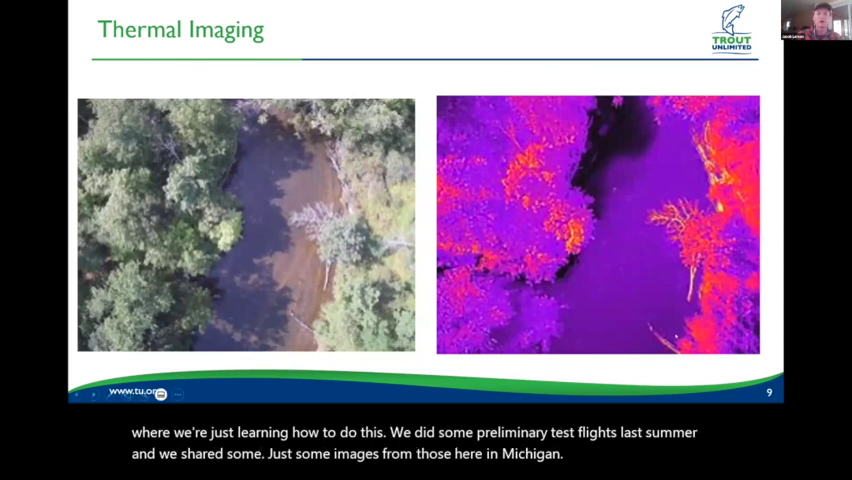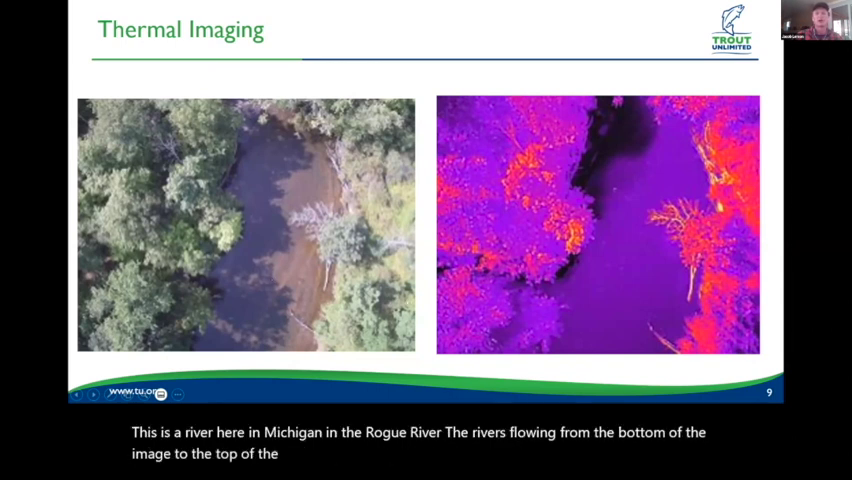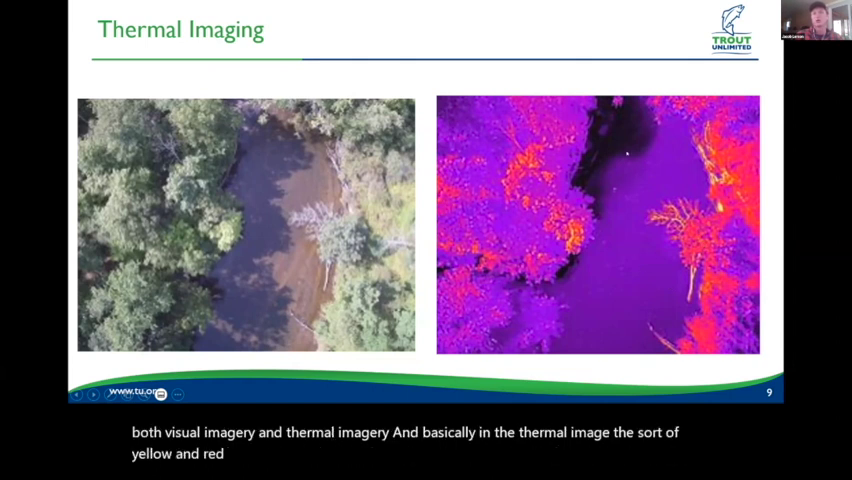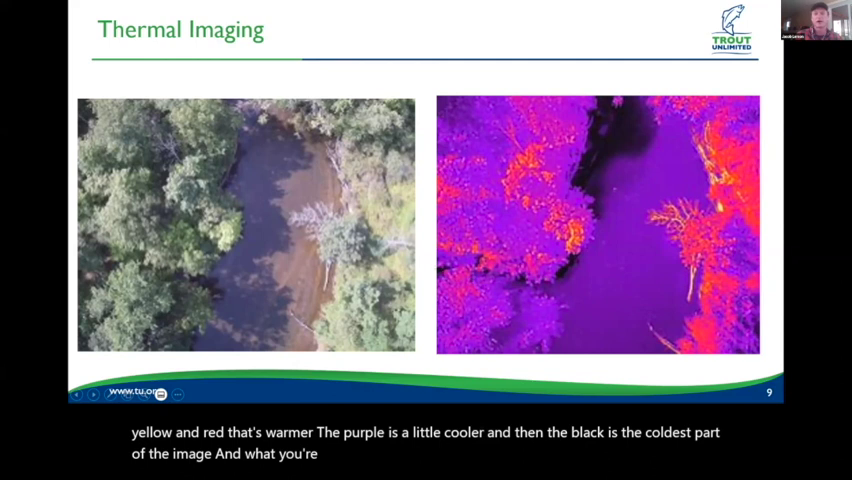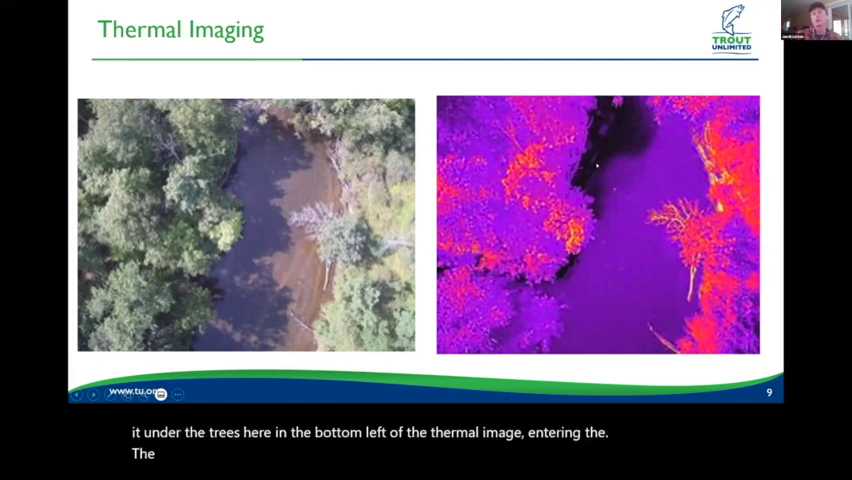This is a river here in Michigan, the Rogue River. The river's flowing from the bottom of the image to the top of the image. We have our visual image here on the left, so we're collecting both visual imagery and thermal imagery. In the thermal image, the yellow and red is warmer, the purple is a little cooler, and the black is the coldest part of the image. What you're seeing here is a really small tributary. You can see it under the trees in the bottom left of the thermal image, entering the warmer river and then creating a plume of cold water in that river system.